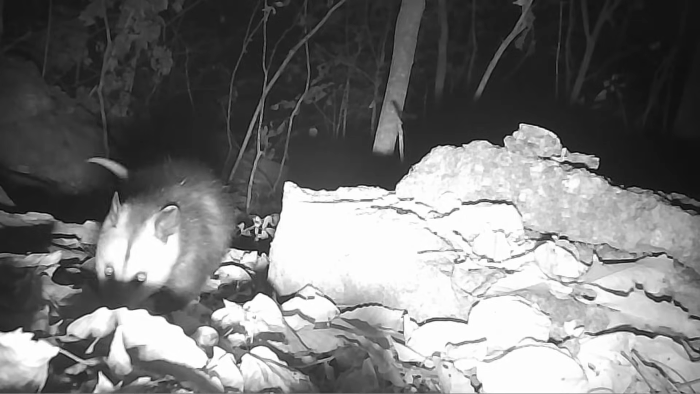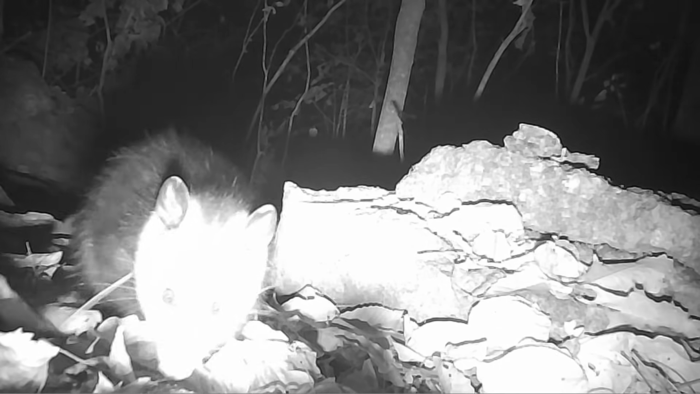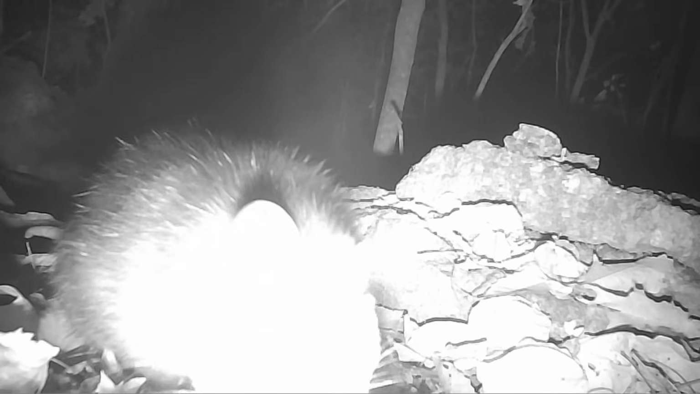And there's Joker. You see why I call him Joker. Look at that stripe down the top of his head. Looks like a little joker. There he is, even closer.